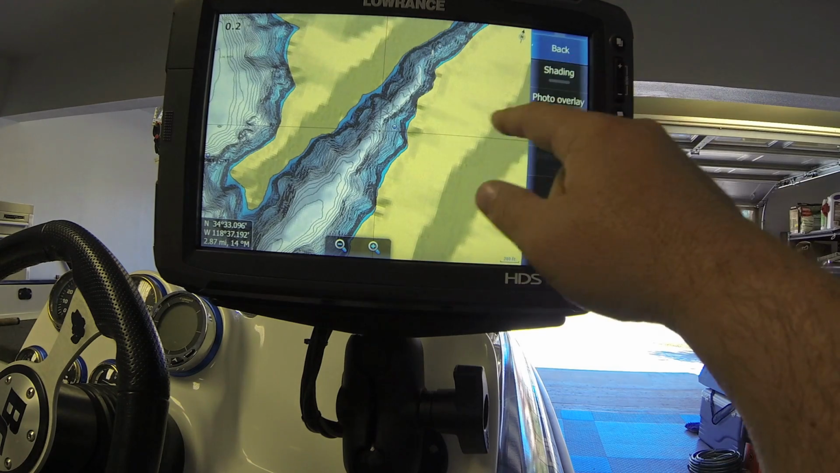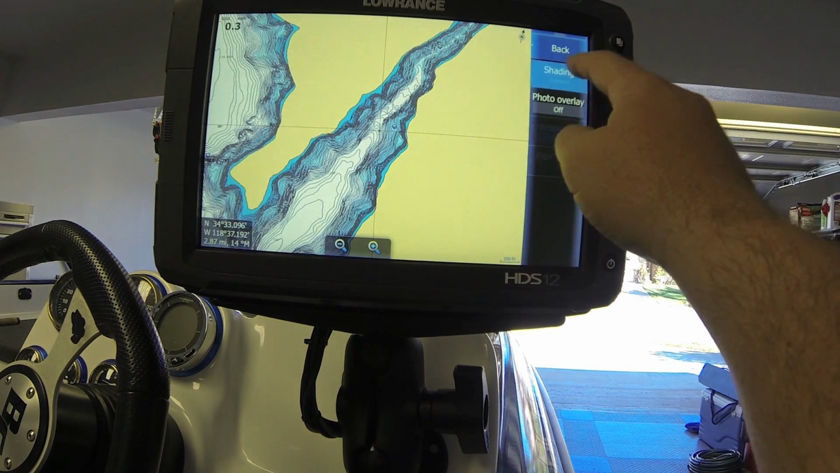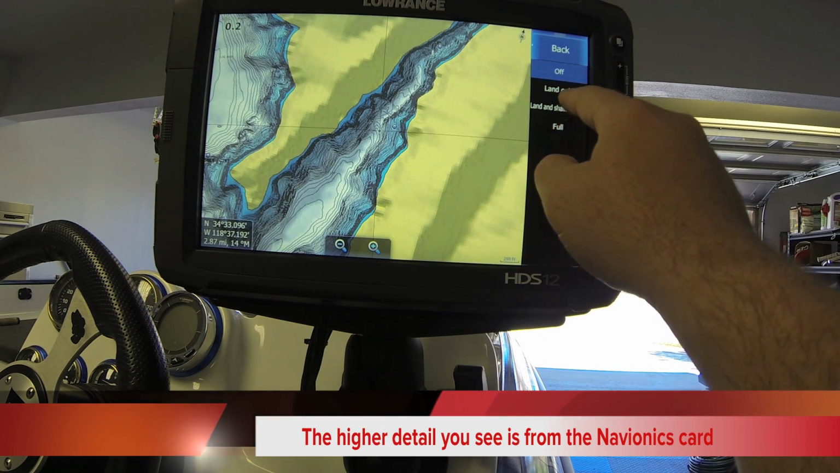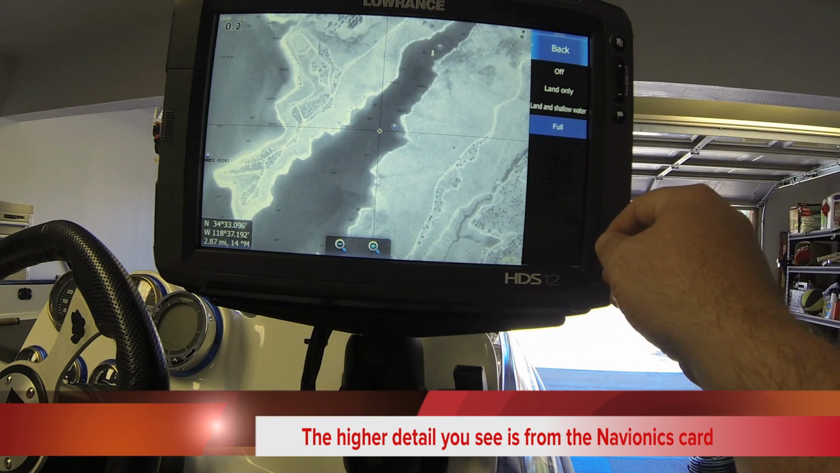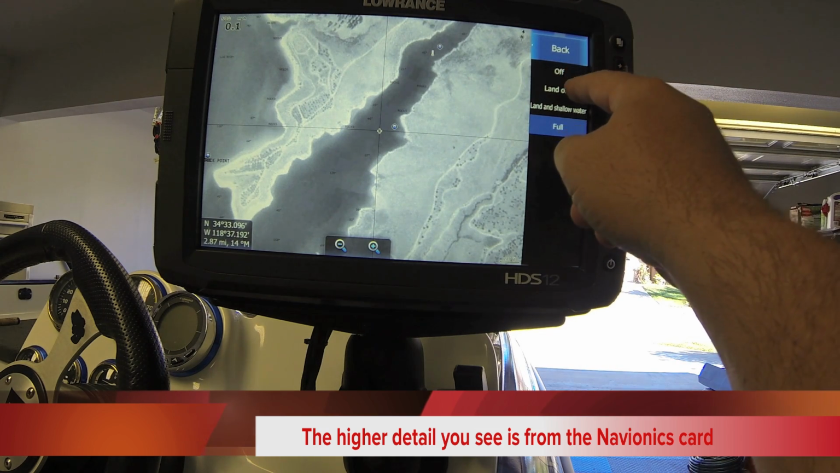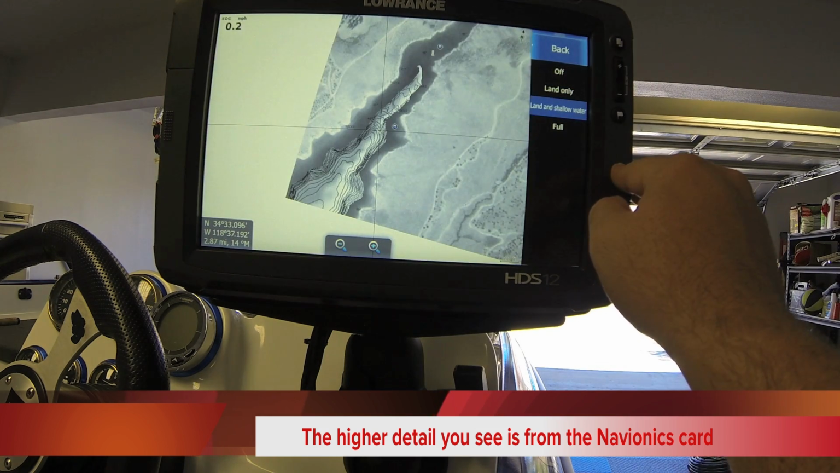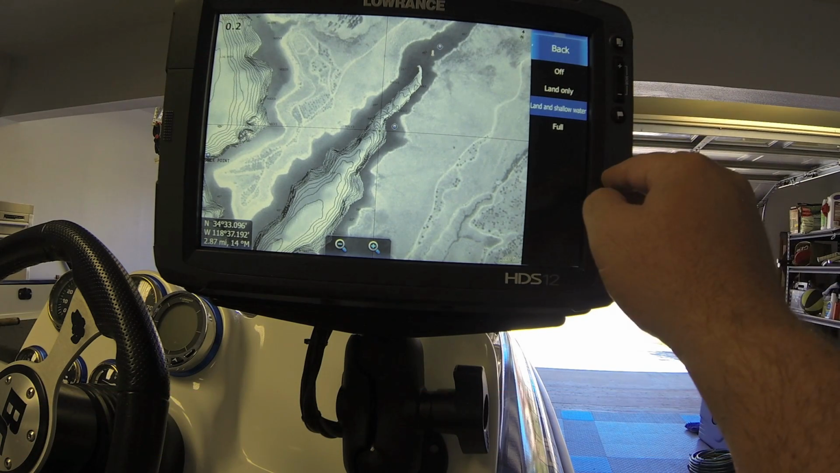We could take shading off of the topography of the lake, or we could add shading. And we can actually put in a photo over it, which we're going to do full on this one, which we actually create a photo over the top of the image. We're going to come back and do just land only, or we can do the land in shallow water, which is a very cool feature.